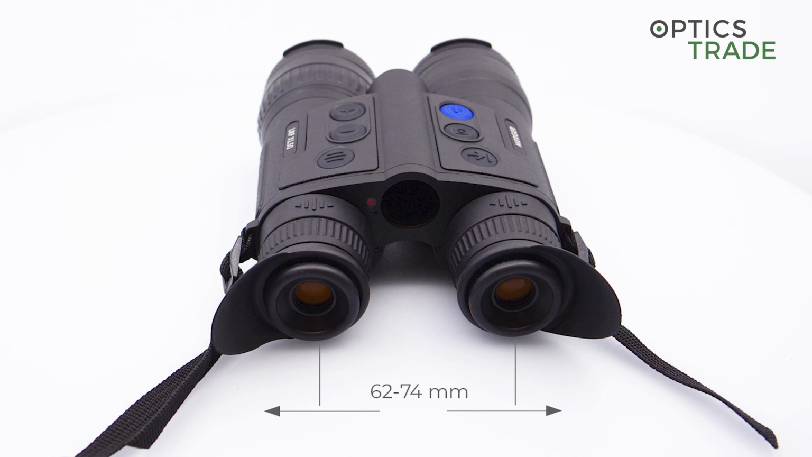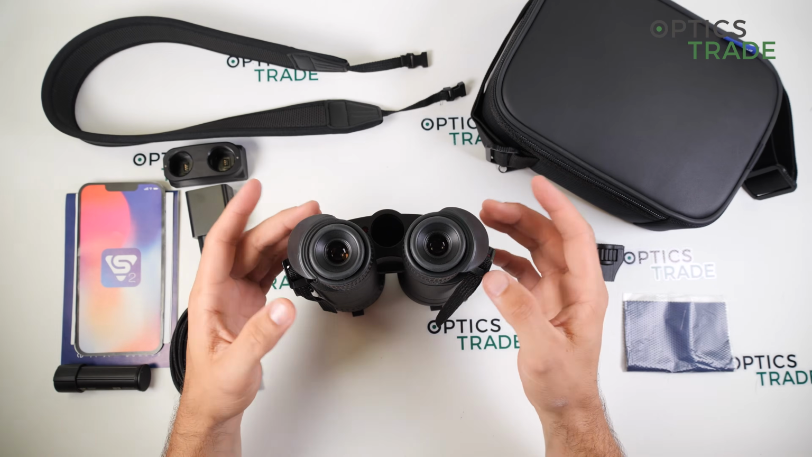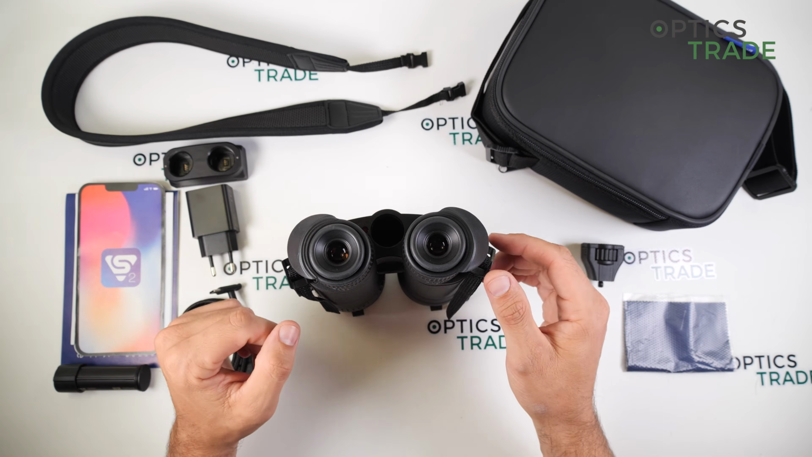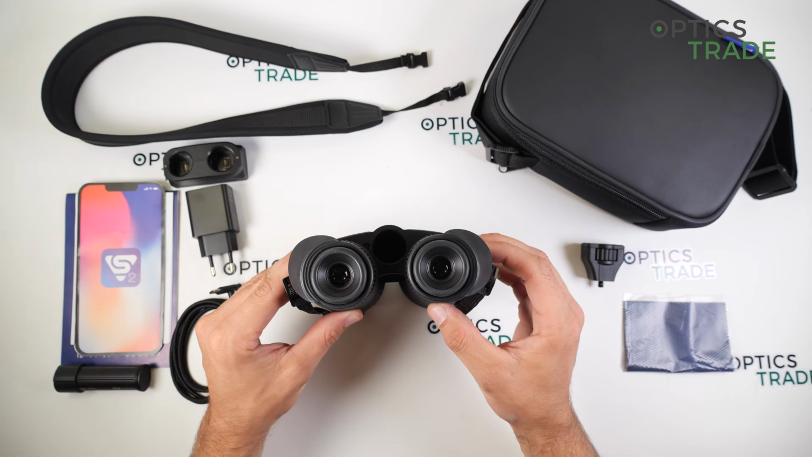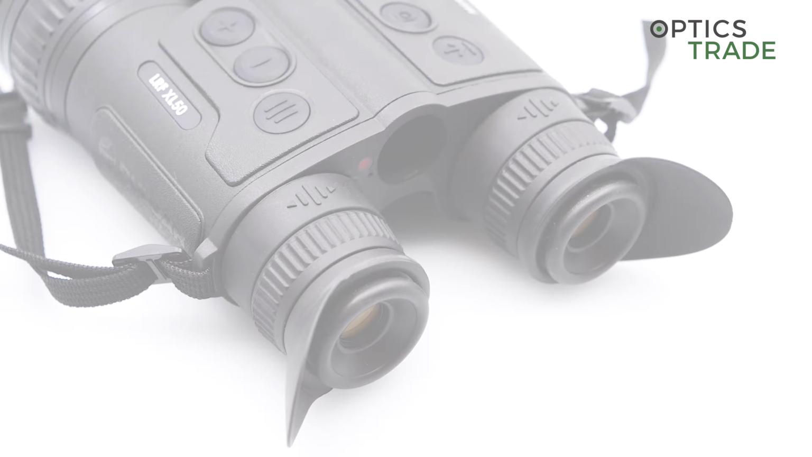I personally have my eyes very close together, and it's quite difficult for me sometimes to look through 8x56 normal binoculars, but with this model it is possible for me to look normally through the device.